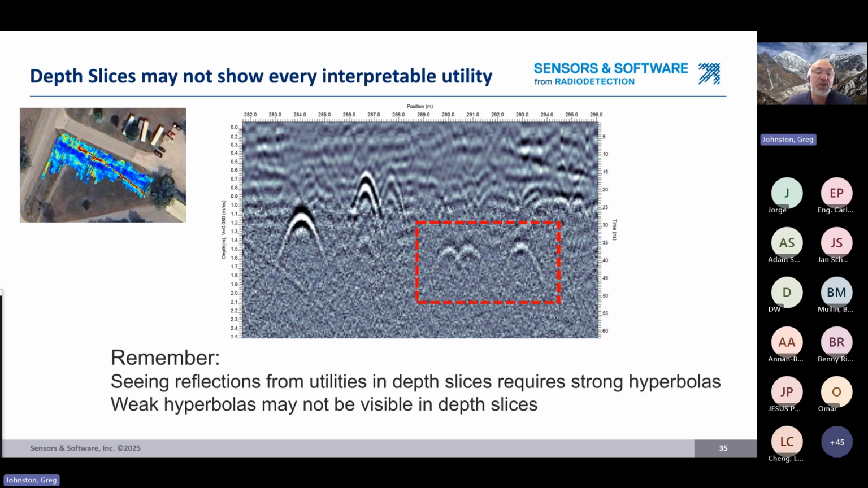We clearly see them with our eyes. But if we generated a depth slice out of this, they're probably not going to show up very well, if at all. They're probably going to be invisible. So because of this, this is why I'm a big fan of method 2.